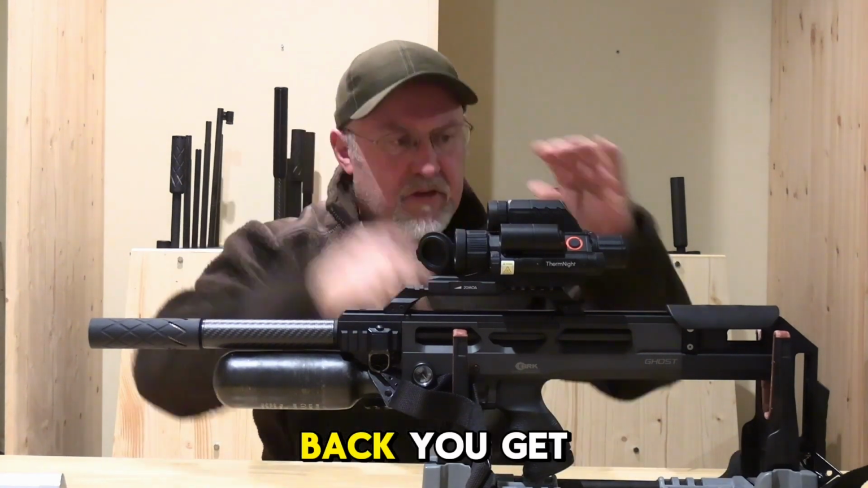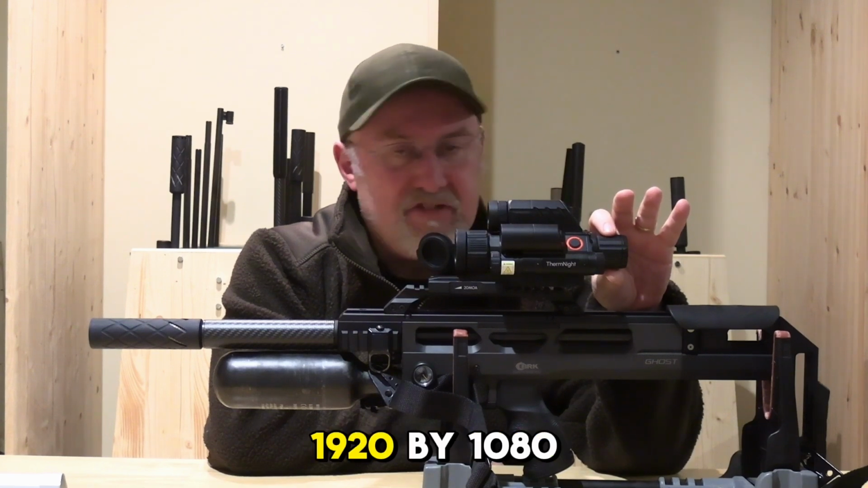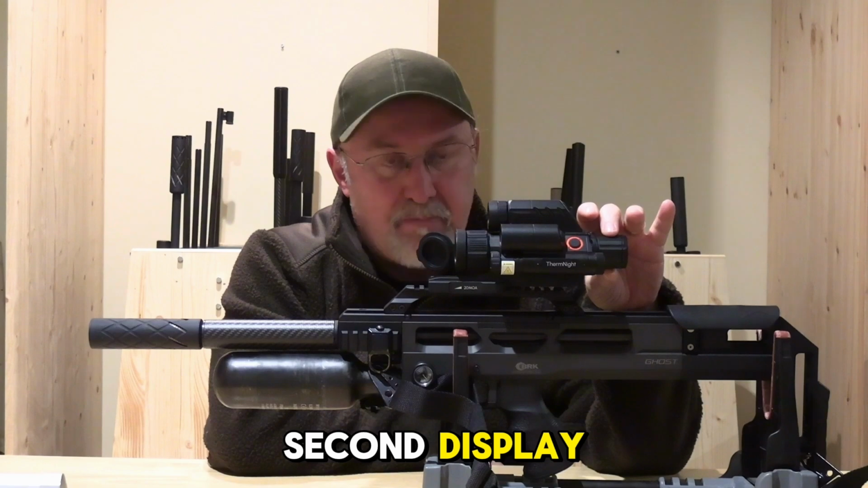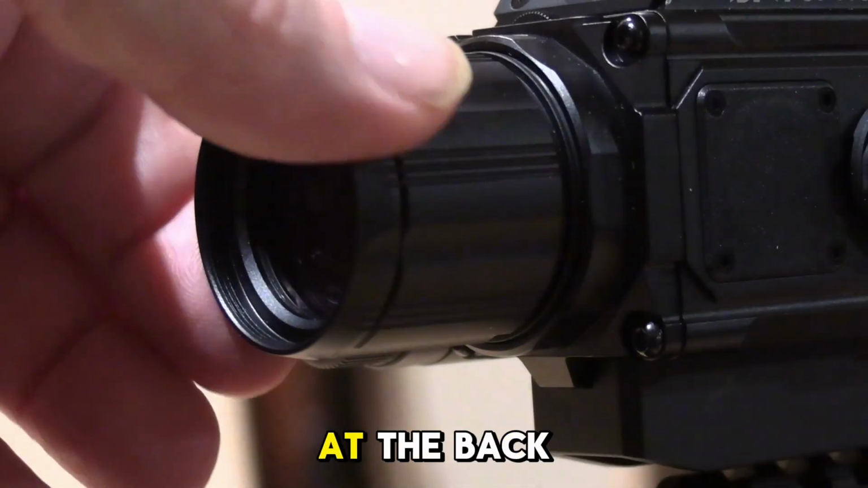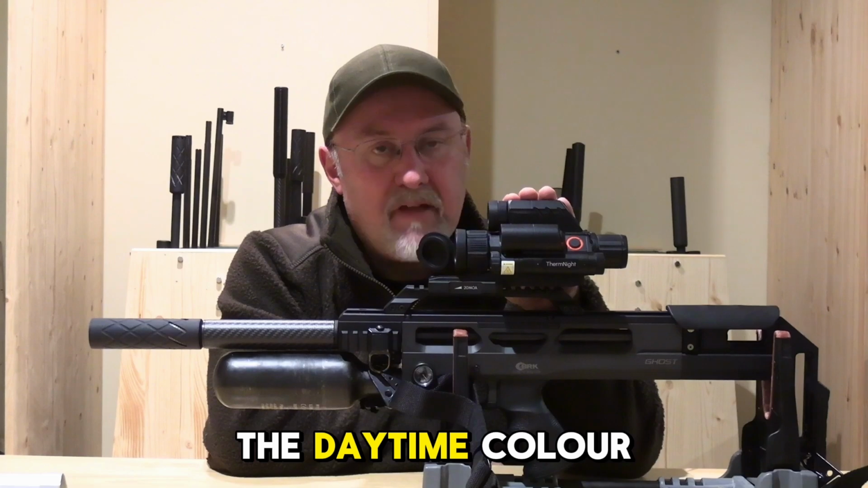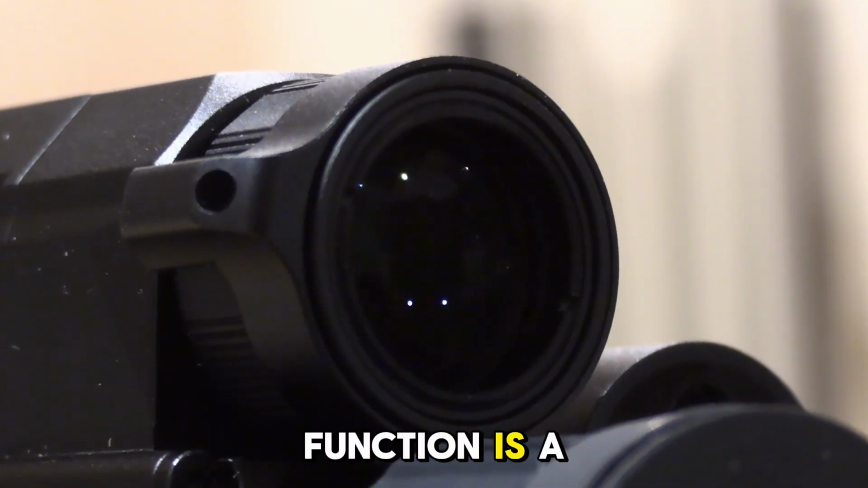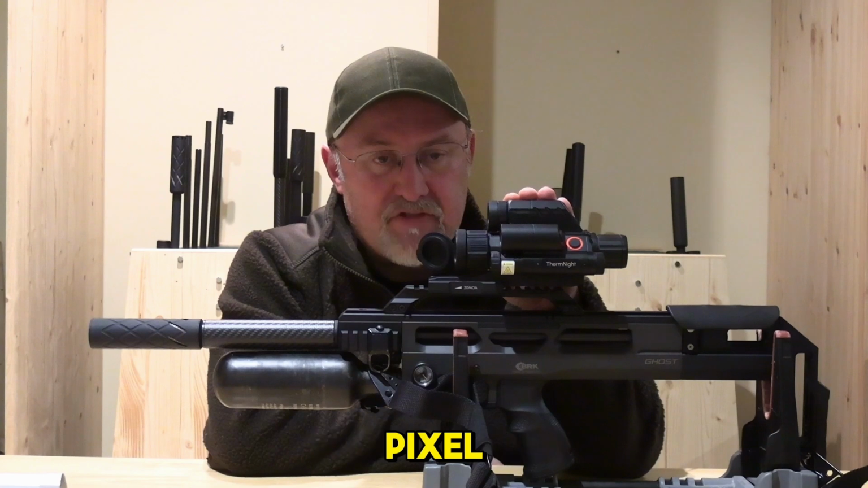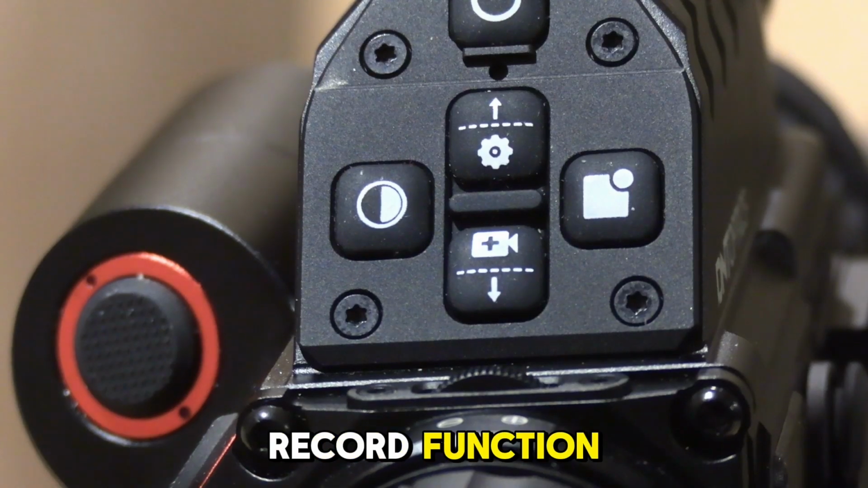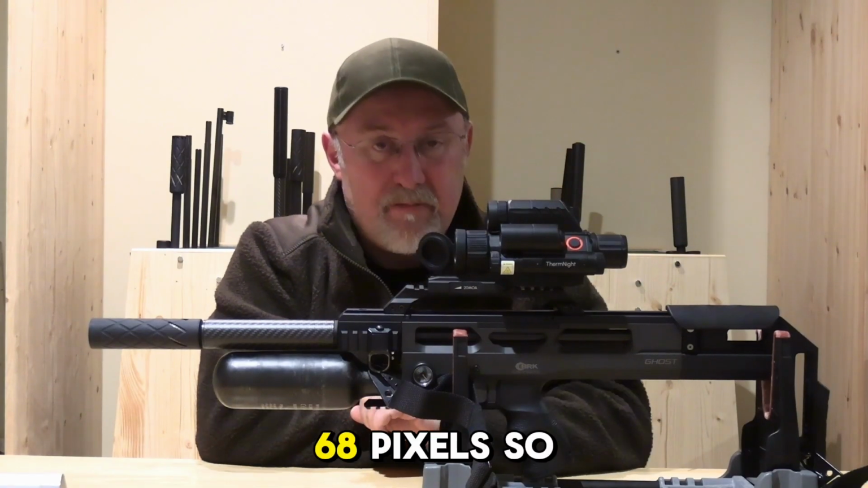So what do you get? Well, at the back you get a micro OLED 1920 by 1080 pixel 50 frames per second display, and you can rotate this collar at the back here to sharpen that to suit your eyesight. The daytime color and nighttime IR function is 1920 by 1080 pixels with 60 frames per second. And then the record function, which is a one button press down here, is 1024 by 768 pixels.